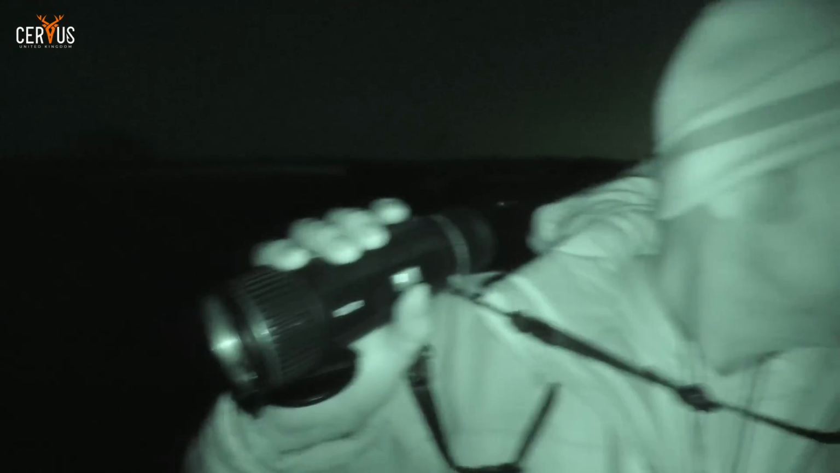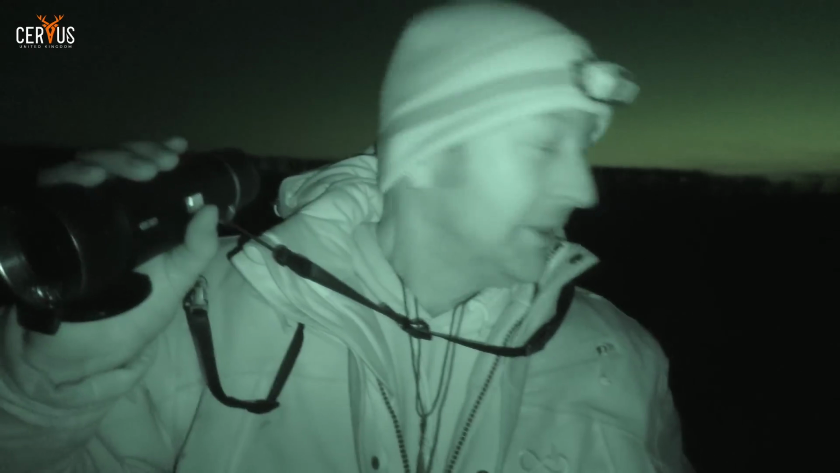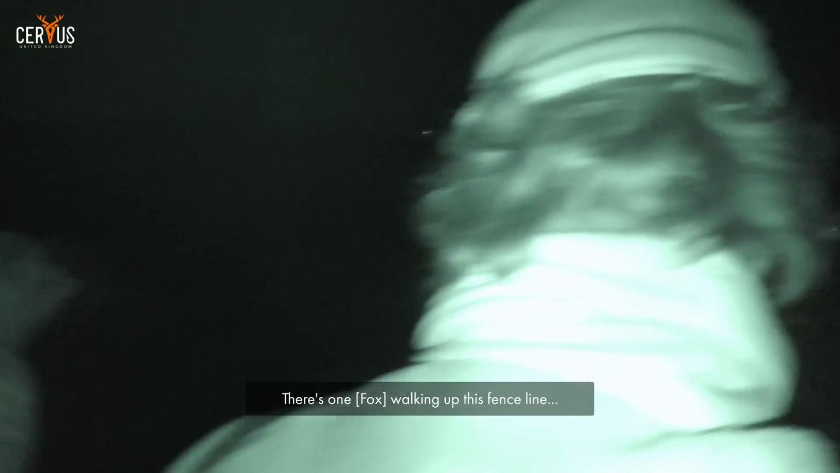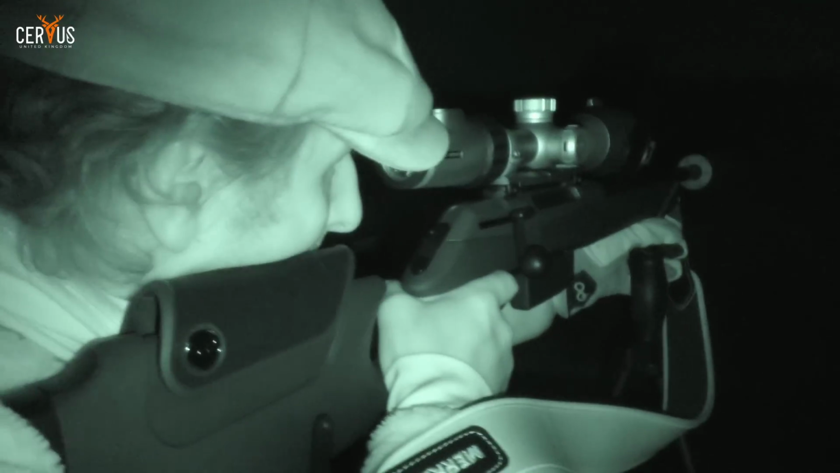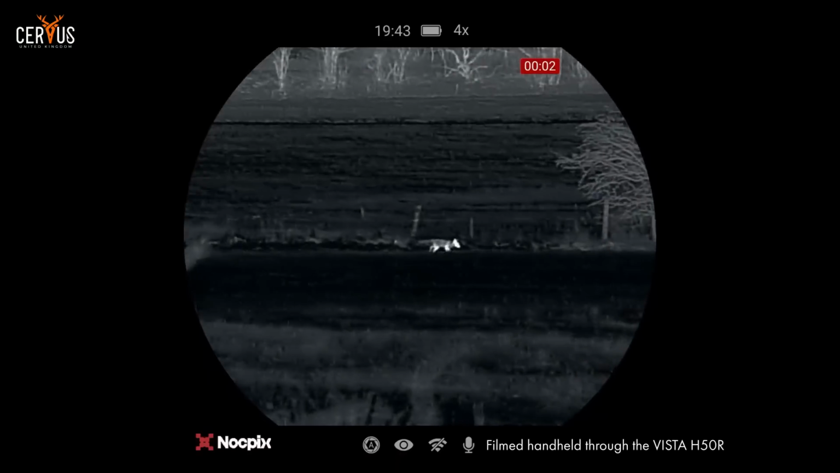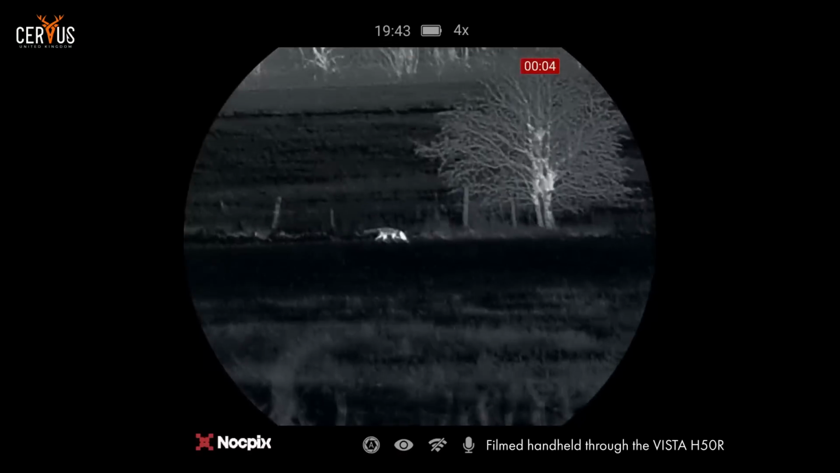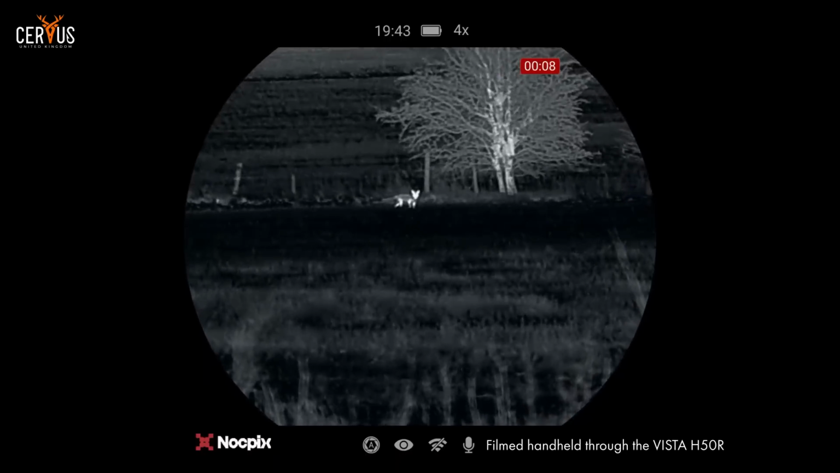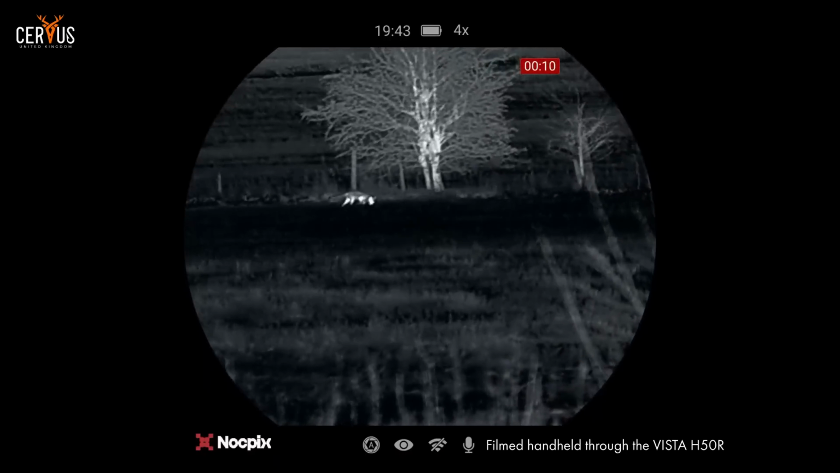There's a fox down the field. Is there really? Yeah. Get the gun loaded up. Walking up this fence line. What distance is that, Pete? 100 metres at the most. Oh, really?